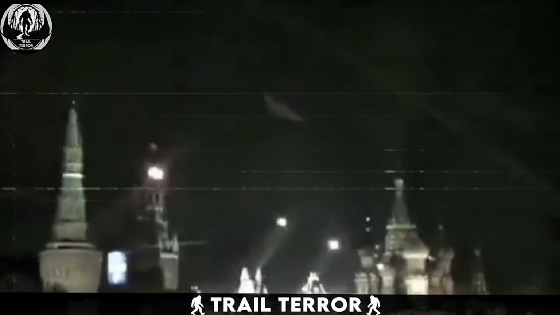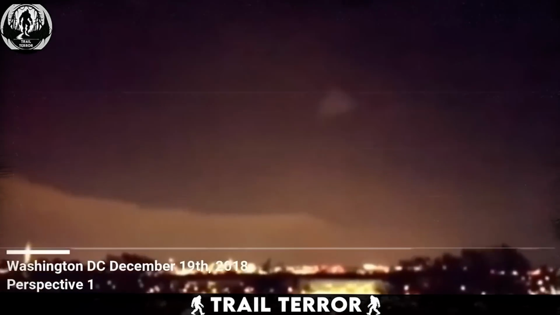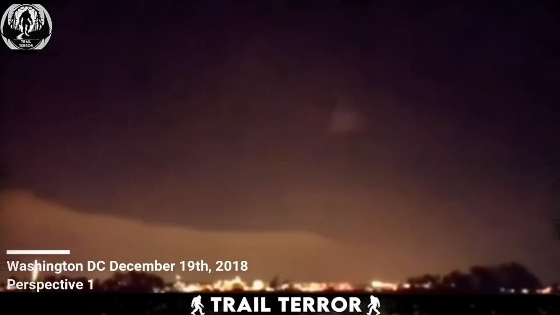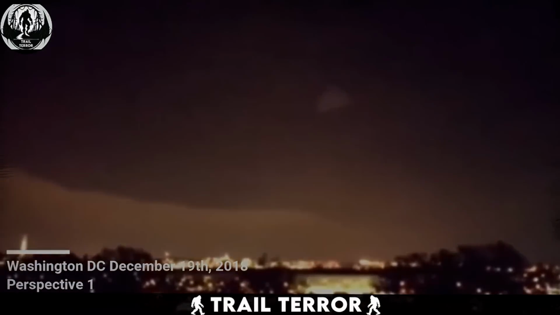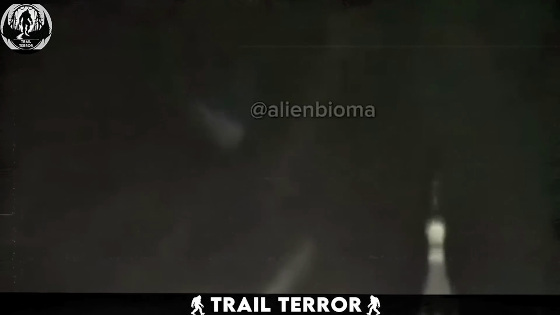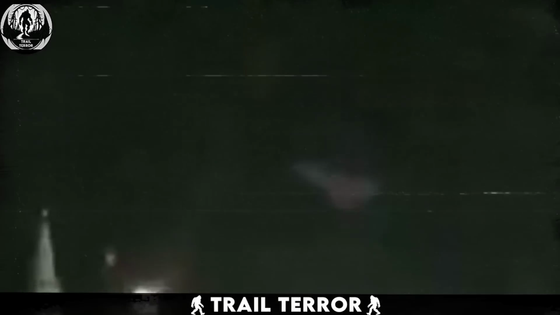The driver who filmed this even followed it for a bit, giving us a clearer look. You can definitely see it drifting through the sky. What's wild is that it looks almost identical to the object captured in Washington, D.C. back in 2018. According to reports, this craft hovered for hours over Red Square in the Russian capital. Some people even compared it to an Imperial cruiser from the Star Wars films. Witnesses estimated it could be up to a mile wide.